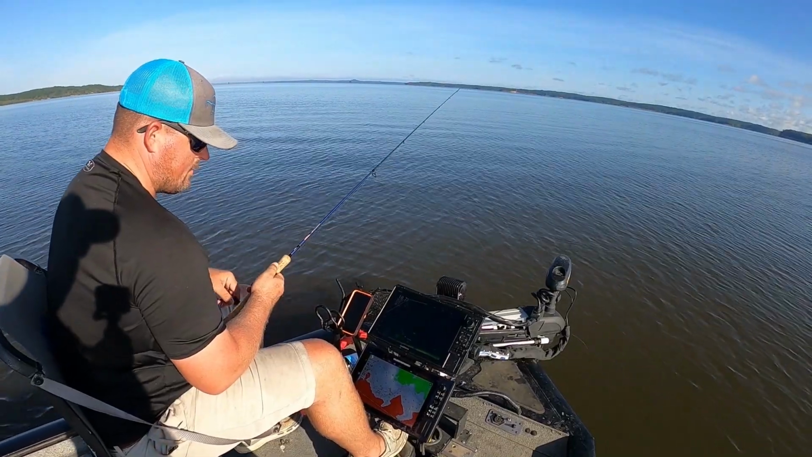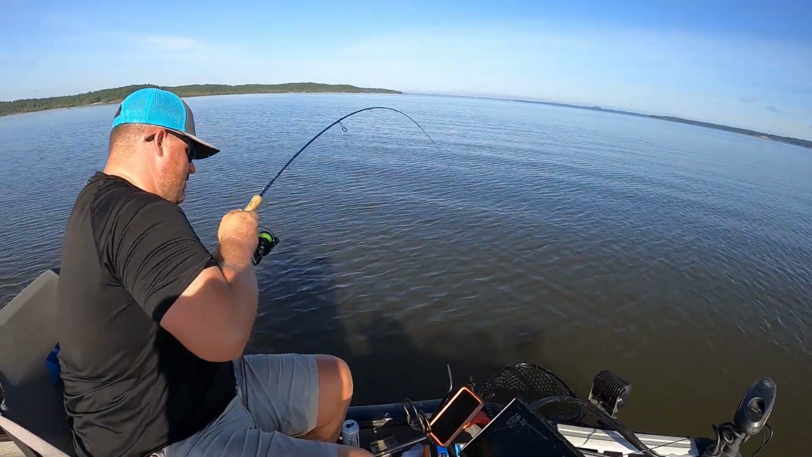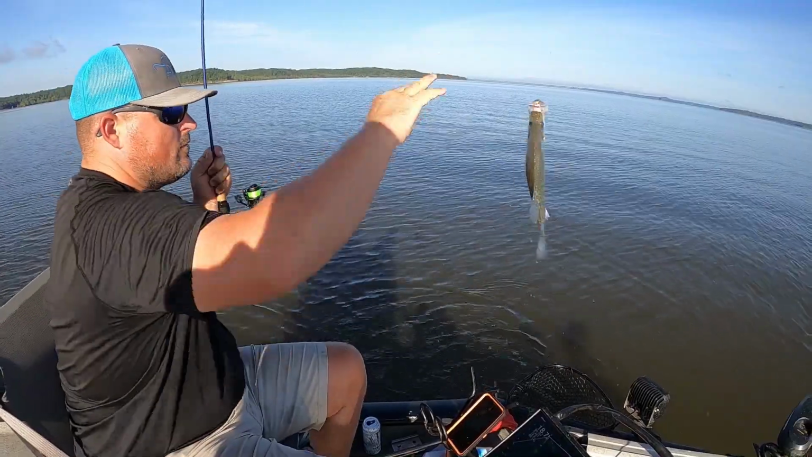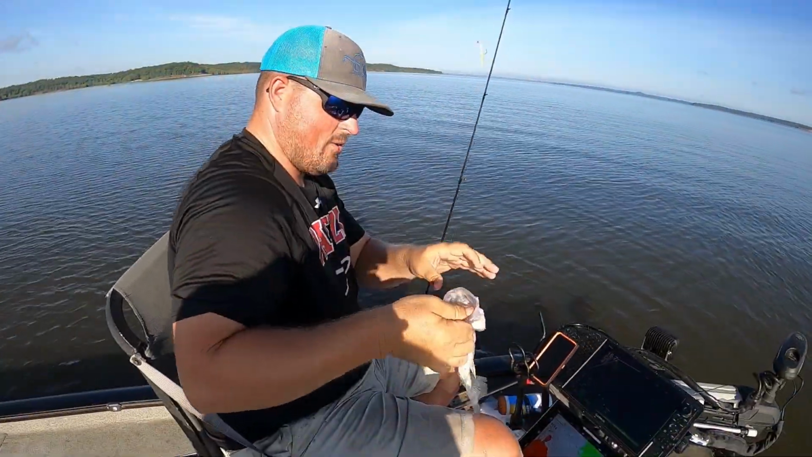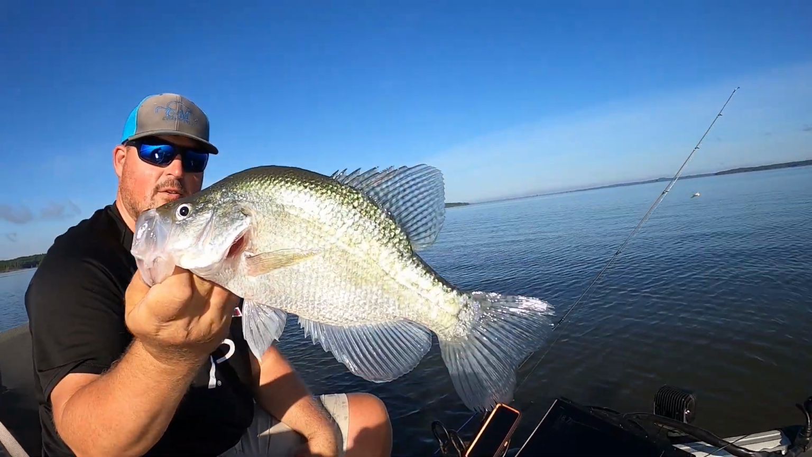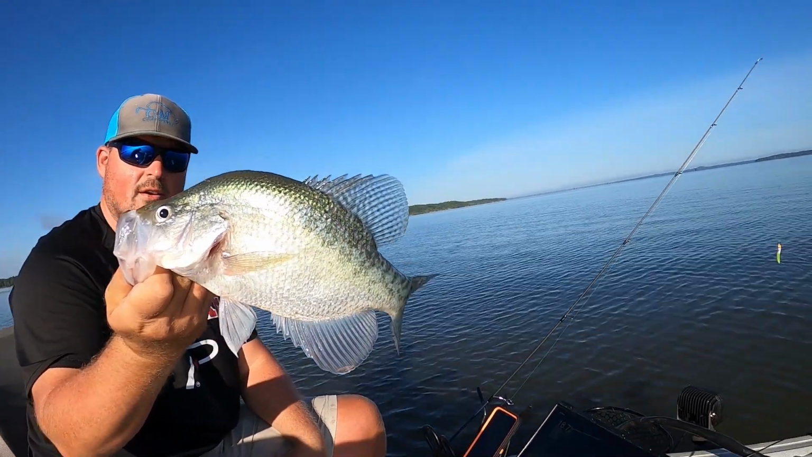Head shaking. That one wanted to eat. Look at that joker there. That's crazy, man. Anywhere else, that is a freaking slab fish. Here at Grenada Lake, that's an average fish. That's about a 14-inch fish.